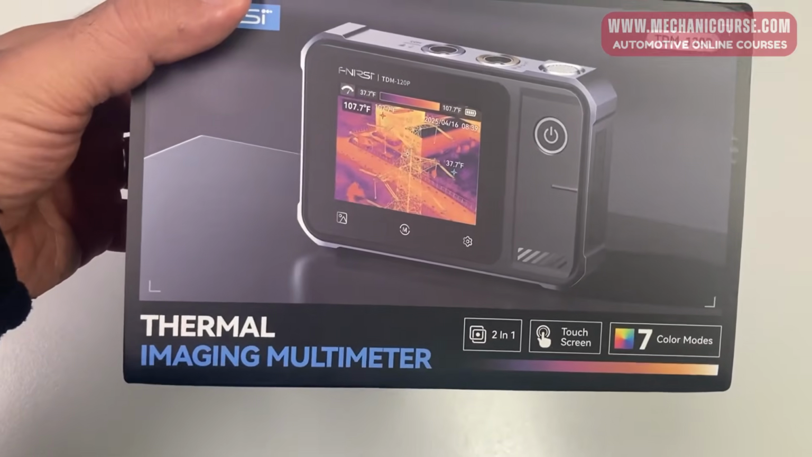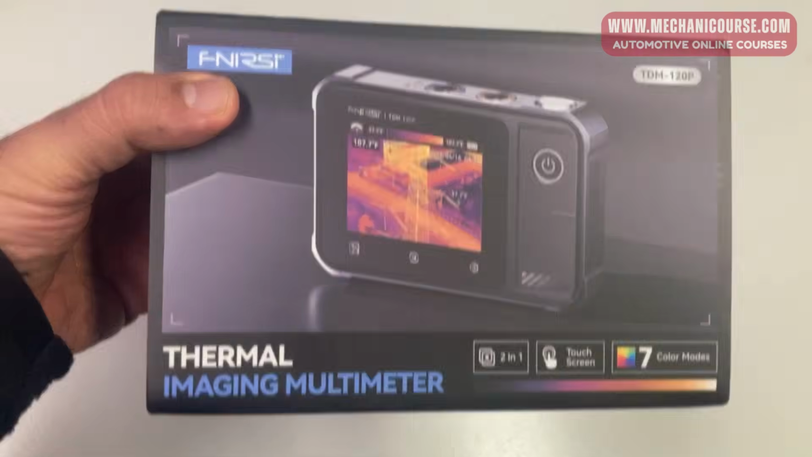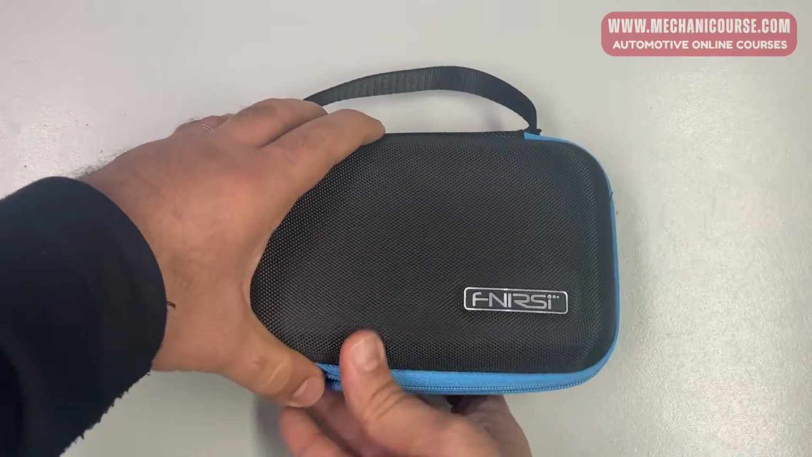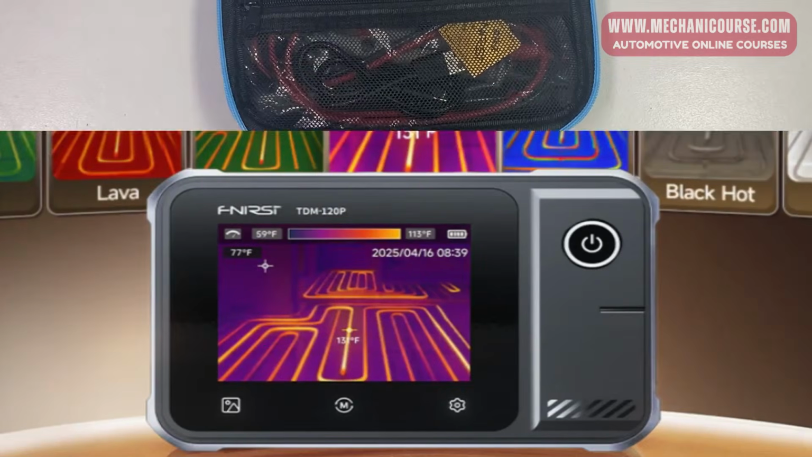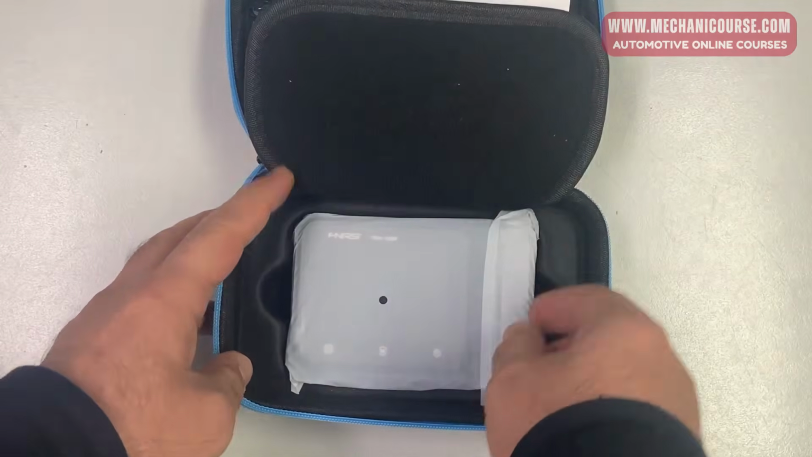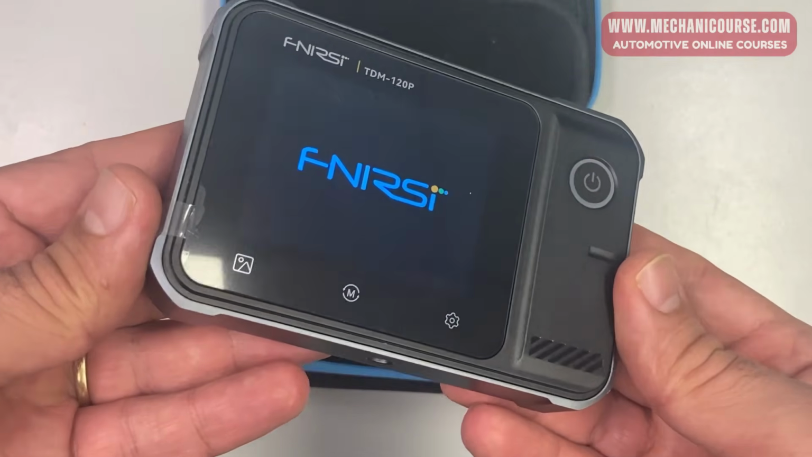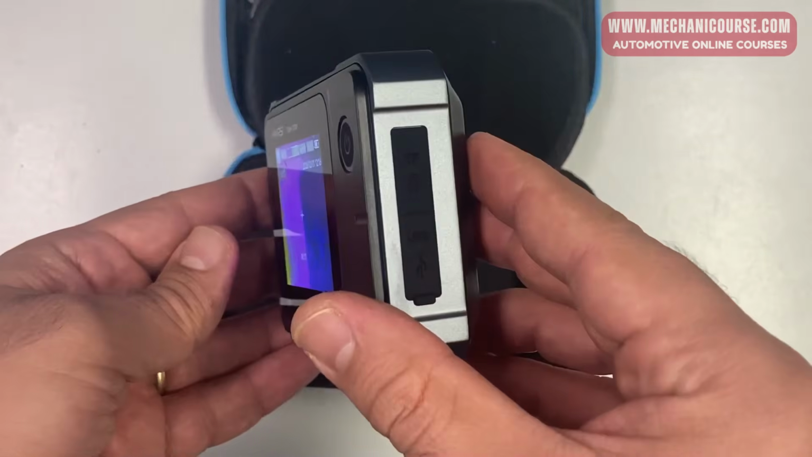First of all, let's have a look at the device itself. This device is a compact handheld thermal imaging camera designed to display heat patterns and temperature variations in real time. It features a color display, multiple thermal palettes, image capture functions, temperature measurement capabilities, and a rechargeable battery. Even if you've never used a thermal camera before, you can start identifying temperature-related issues within minutes.